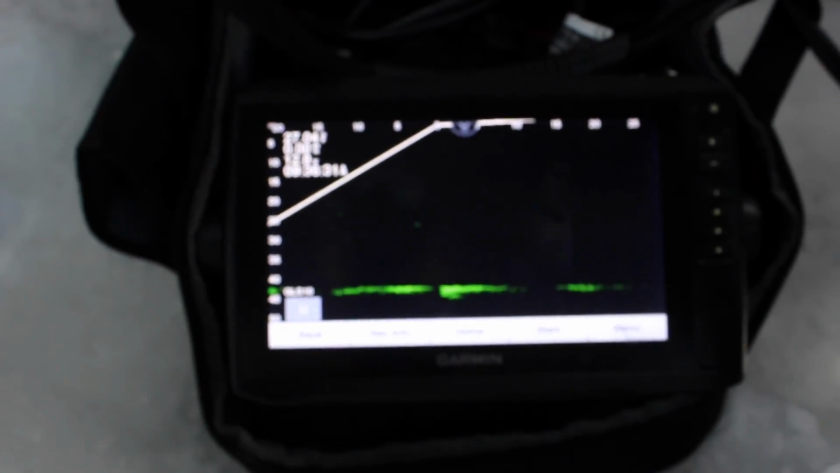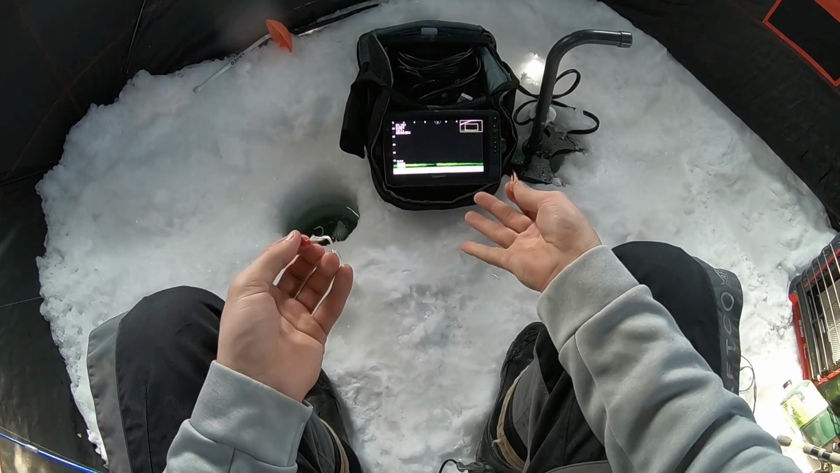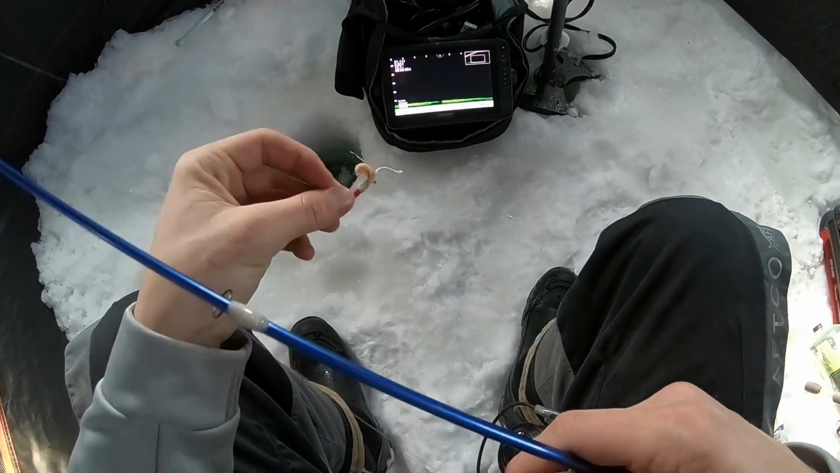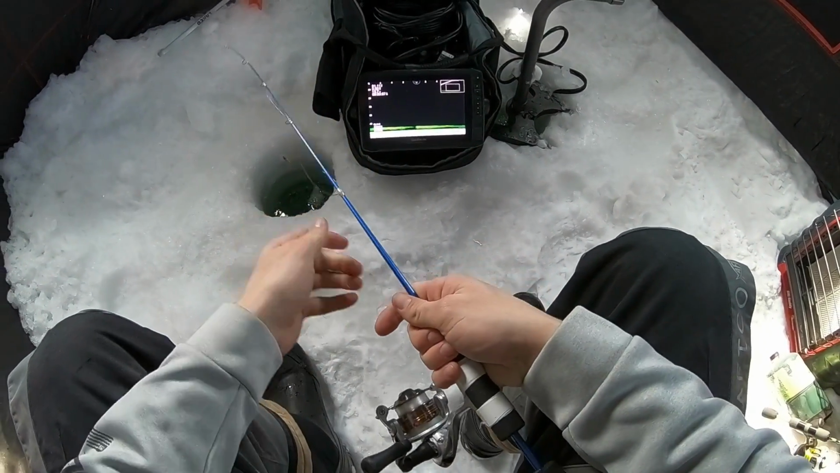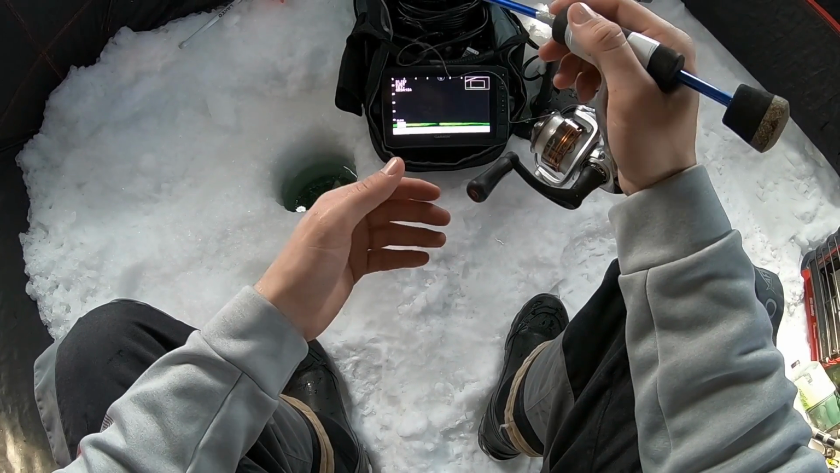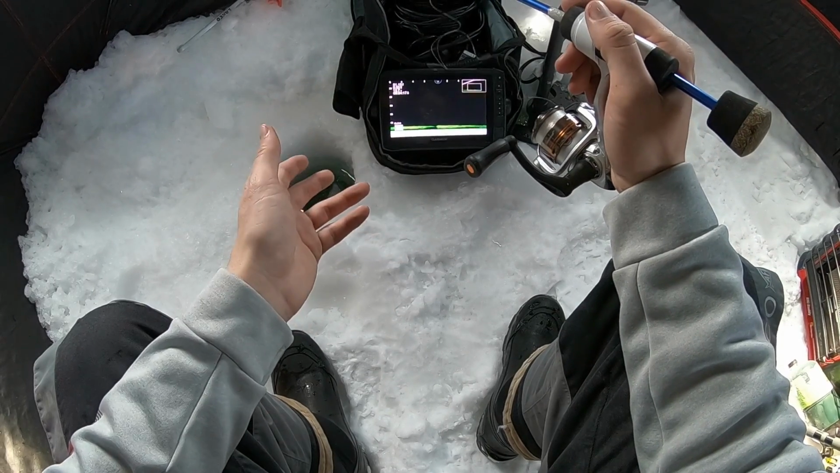Alright, we're all set up. Alright, ladies and gentlemen, welcome back. As you can see, we're getting set up right now. So this is the bait right here, starting off with a little tiny hair jig, tipped with some krill. We're getting down for the first drop of the day. We are sitting in 44 foot of water. And this morning, I'm targeting char.